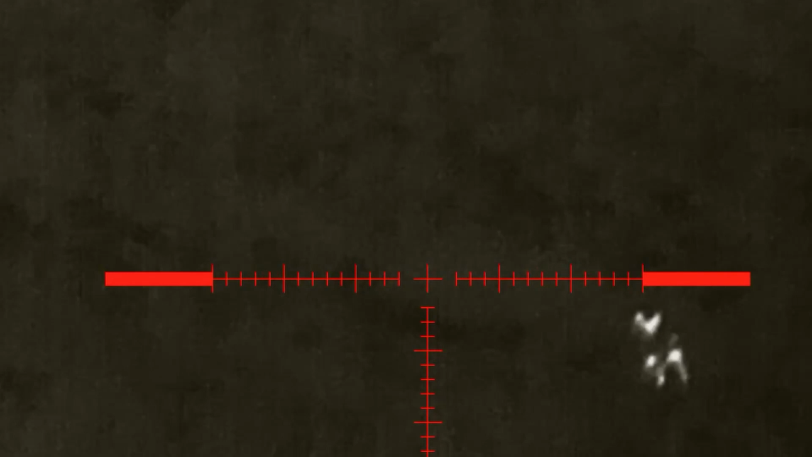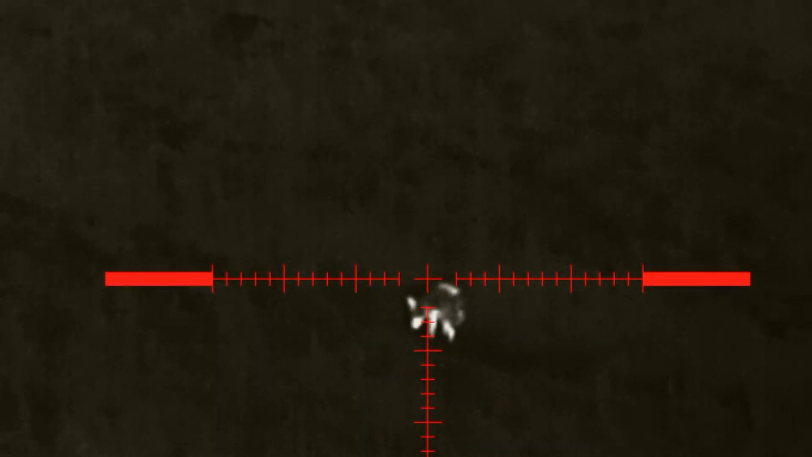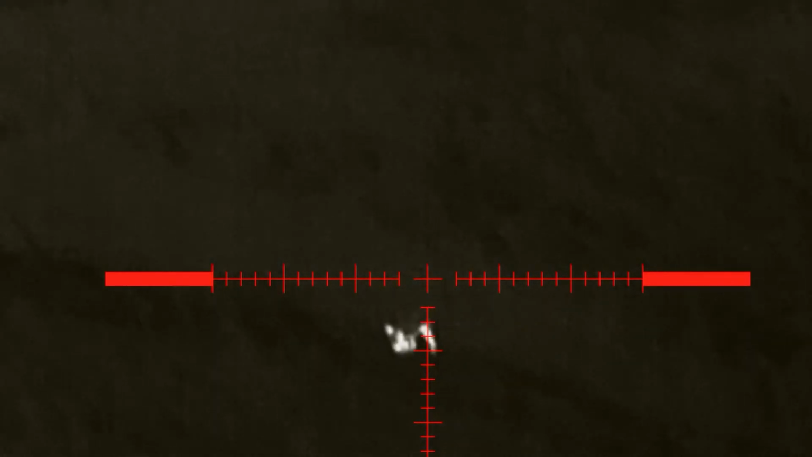So I'm going to watch and see what it does, and at the first opportunity I'm going to try and get out the truck without it seeing and put the rifle on the sticks and see if I can get a shot at it. You can see how strong the wind is. It's actually blowing the fox's tail to the side.